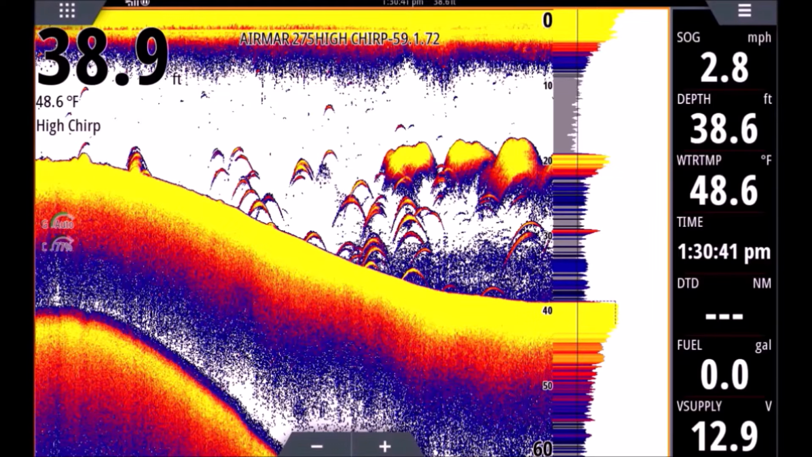And some of the older transducers won't pick it up as well, but today's new transducers, especially the Airmar Chirp transducers, the technology is so good that it really picks that air bladder up nice. So we can see those arches in the bottom. They do have separation off the bottom, and they are fish.